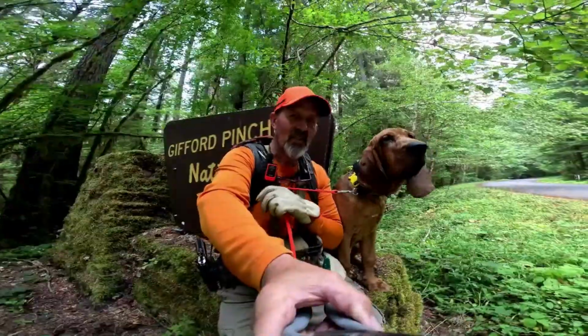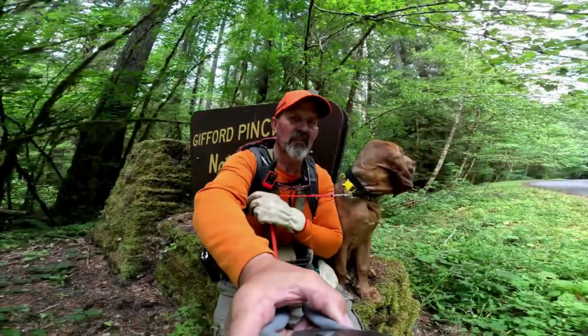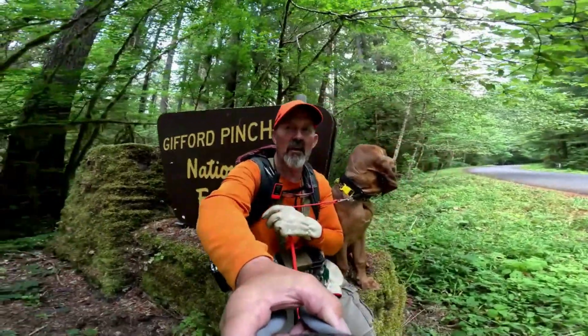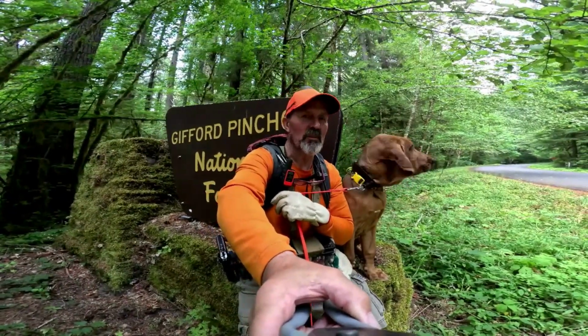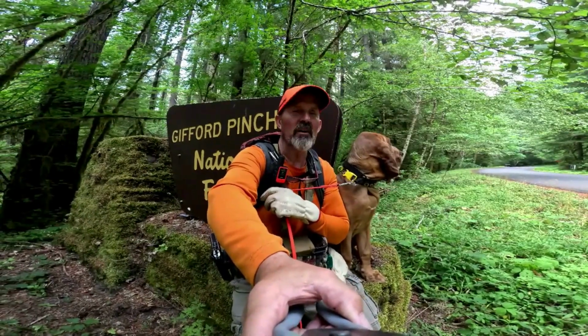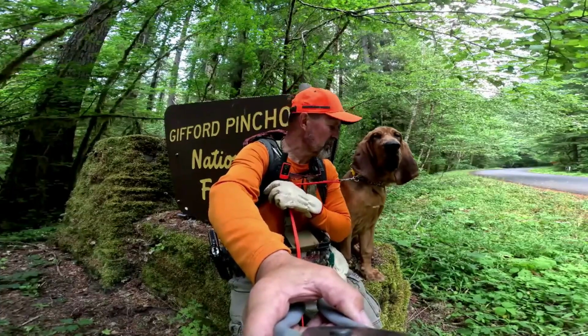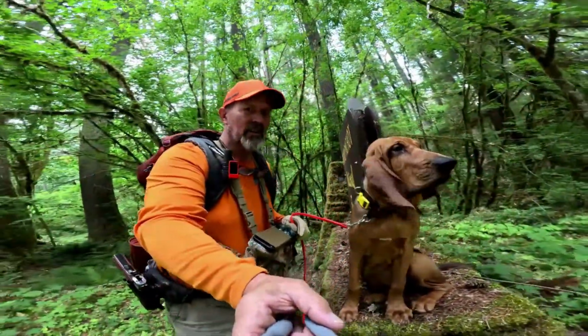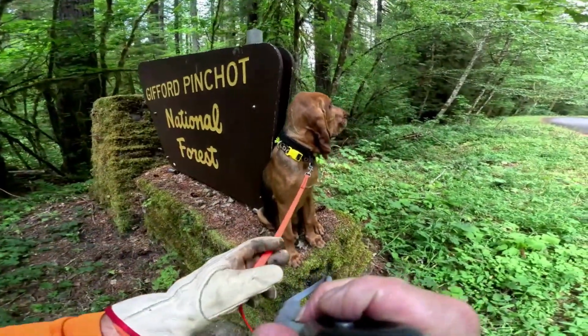All right. So Calamity and I are right at one of the entrances of Gifford Pinchot Forest. We're actually not going to be in the forest. We're going to be close, but this is a great place to sit and talk. You're ready to go, aren't you? You're being so good sitting up there. Good girl.